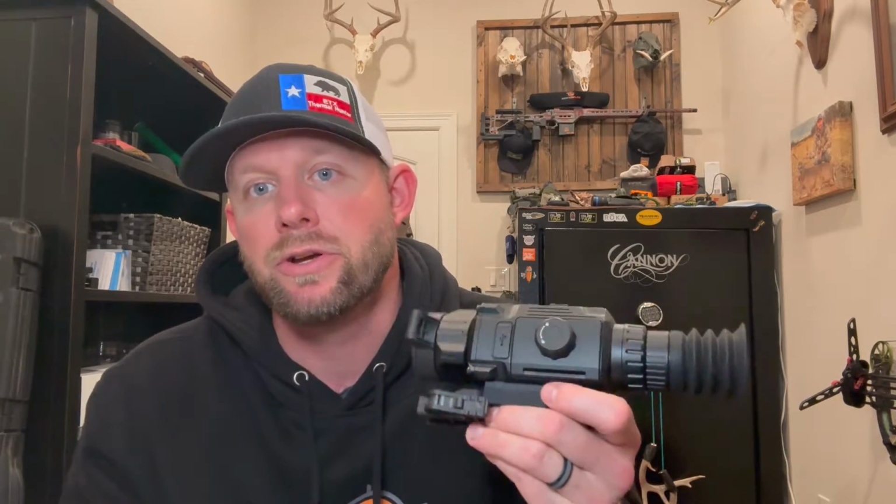So it just means I'm going to have a lot more batteries with me to run it off the CR123s, or I'm going to have to run an external power pack to extend the battery life through a longer hunt. If I want to hunt all weekend and not have to carry a bunch of batteries, I would normally run a power pack. Giant upgrade alert for the version 2.